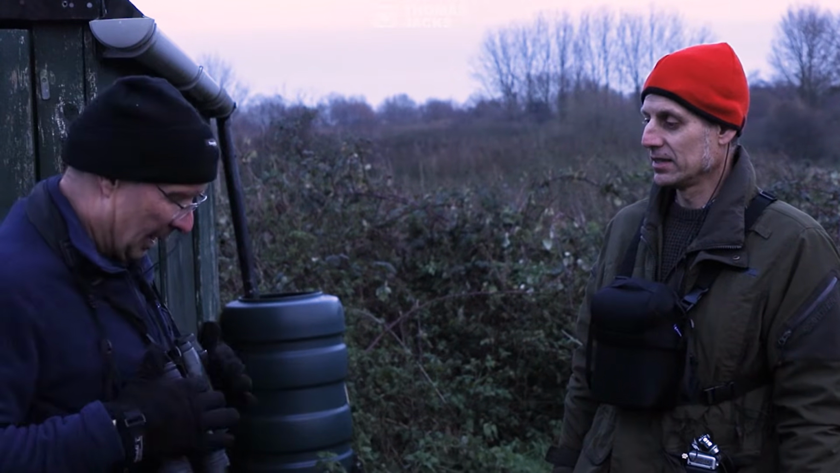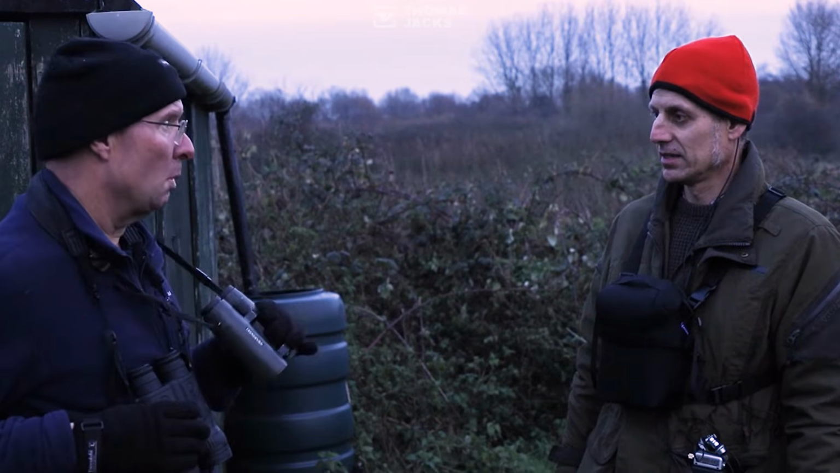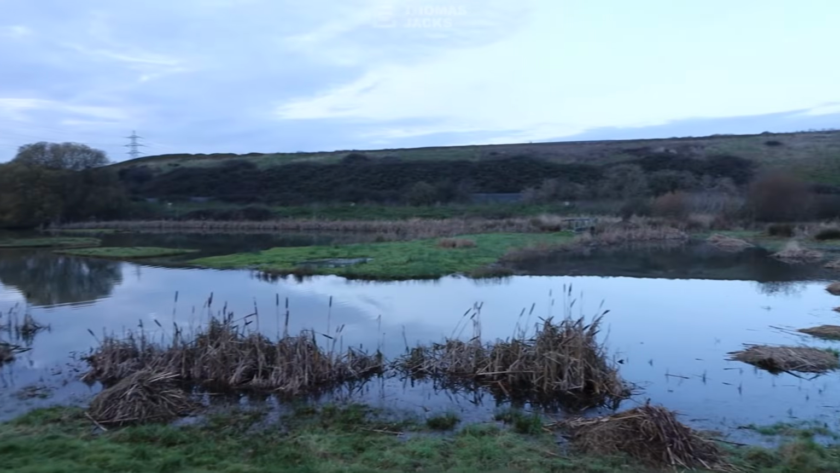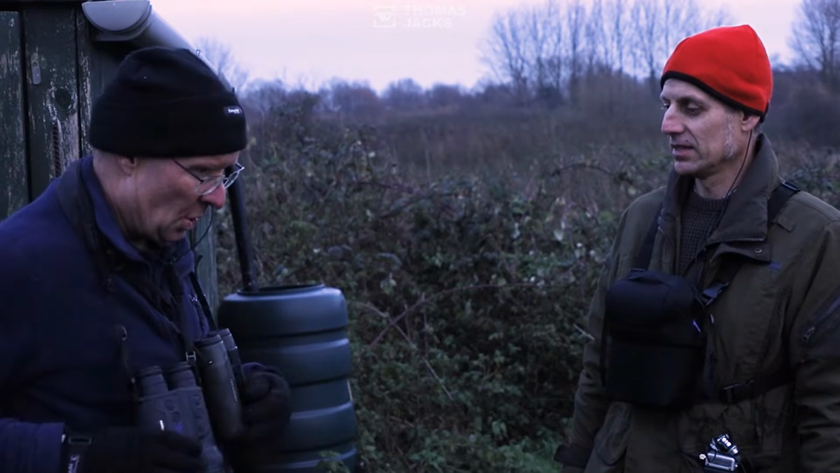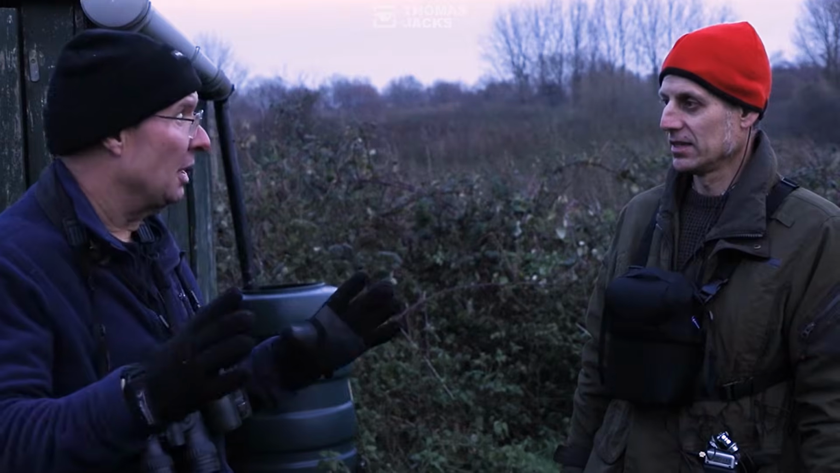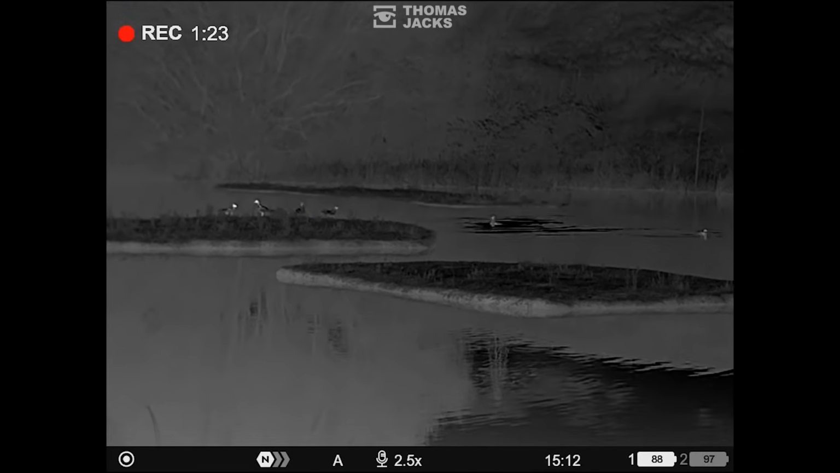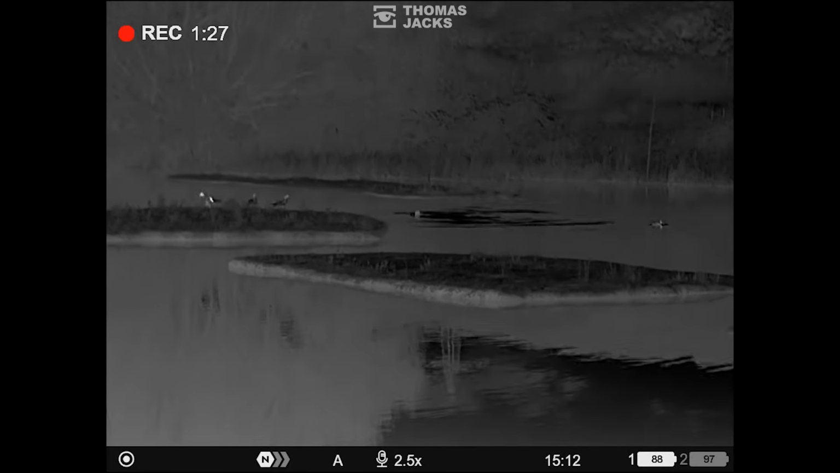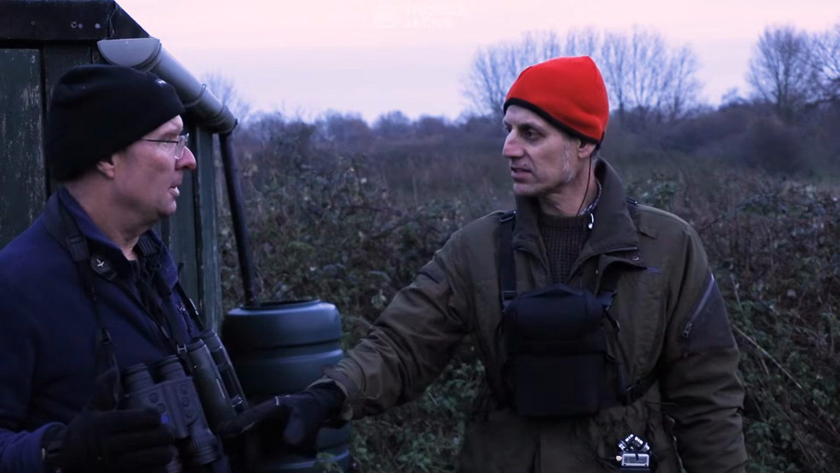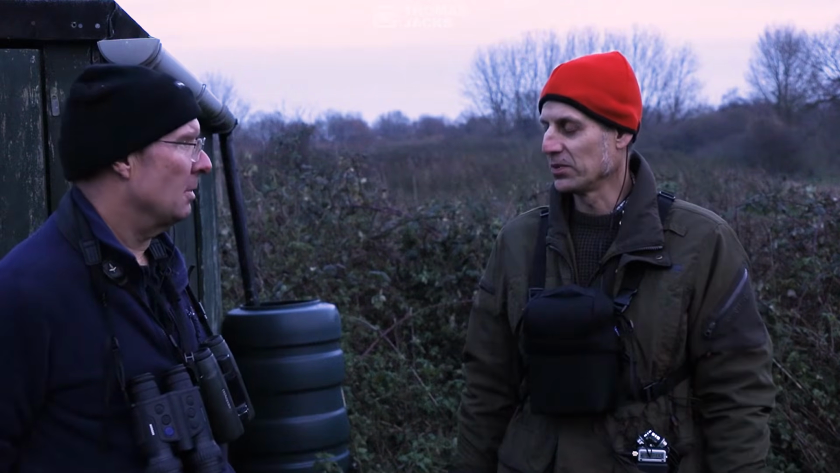So I might look a bit silly because I've got two pairs of binoculars. But if I look through my normal binoculars, I might see one snipe if I'm lucky. With the thermal binoculars, I can actually see everything that's there because, on the settings I have, they shine white. So I'll often use both pairs of binoculars. I guess you're using the thermals first, found it, and then you've got your binoculars on them. Absolutely, 100%. That's what I do.